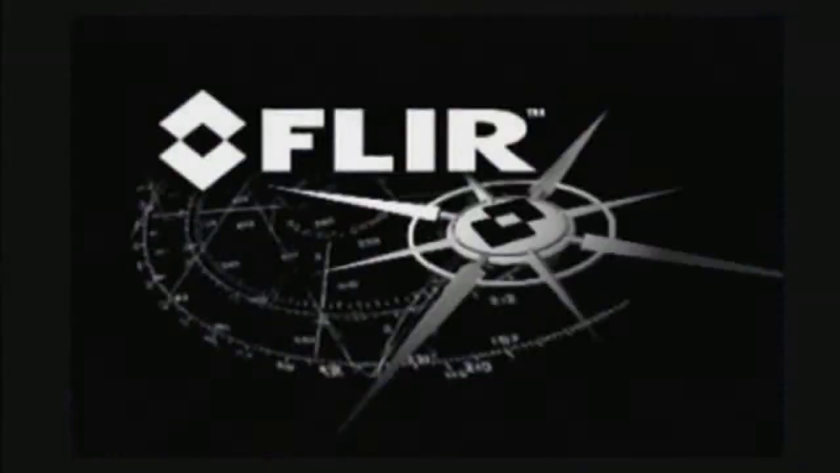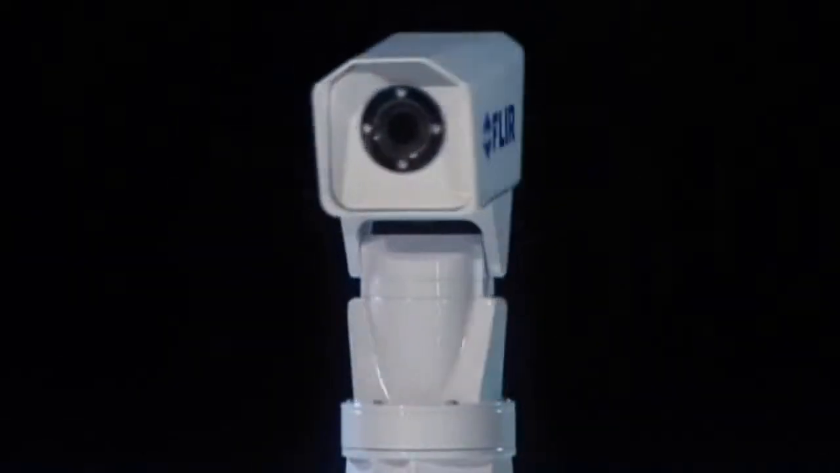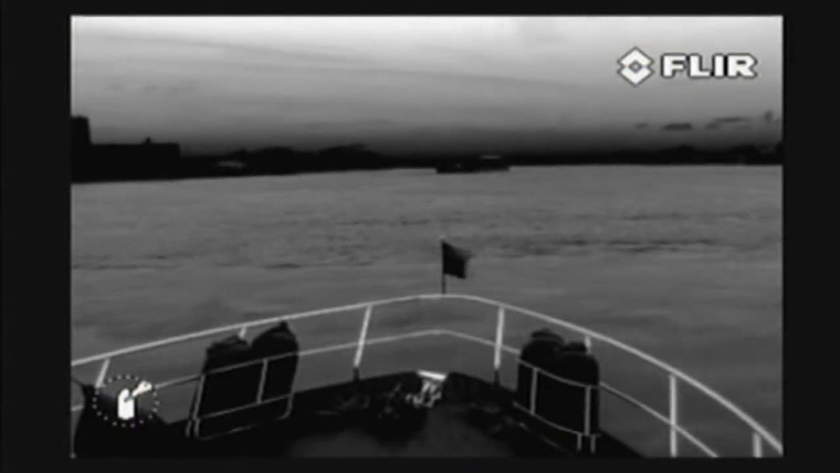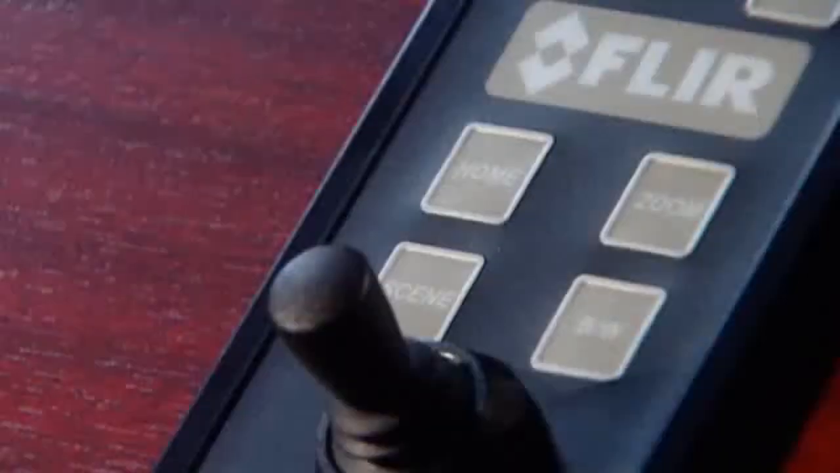This button switches the Navigator 2 on or off. The Home button moves the Navigator 2 to an operator predefined position. When held down for at least 4 seconds, it sets the current position as the new home position. The Zoom button switches between 1 time and 2 times electronic zoom.